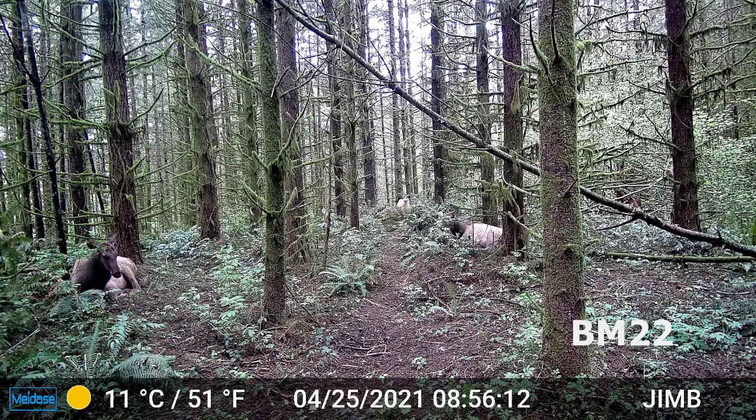You guys know I have a bunch of game cams out in the forest at various locations. Game cams, some people call them that, some people call them trail cams. These days, if you say game cam, they think you're doing some walkthrough on a video game.